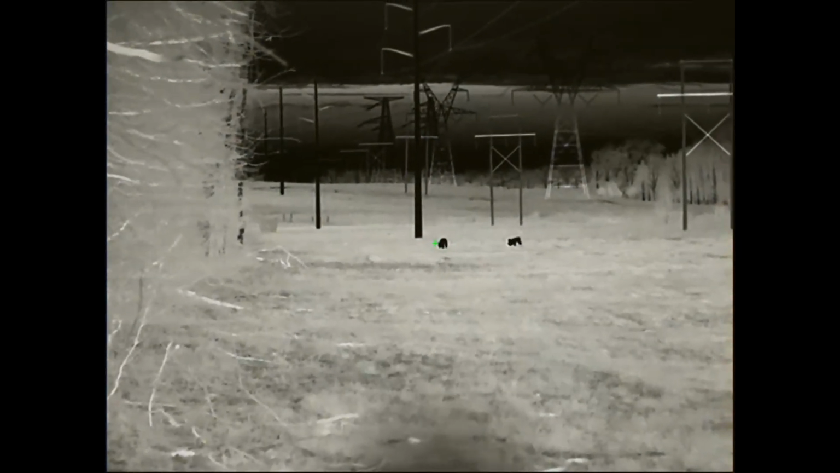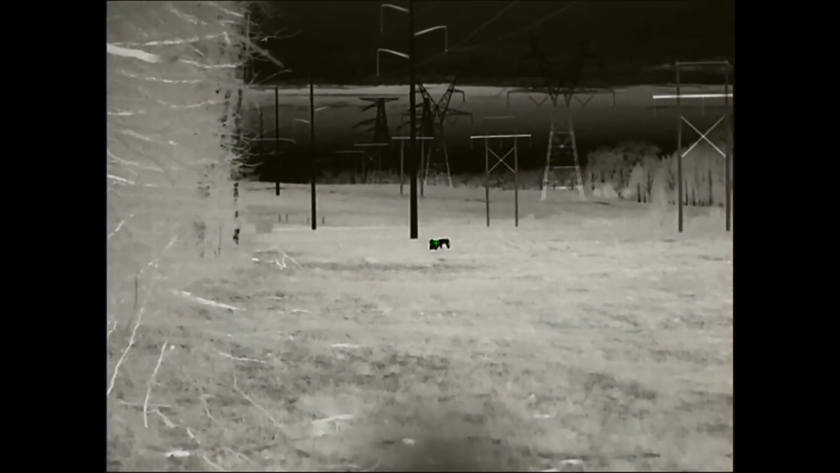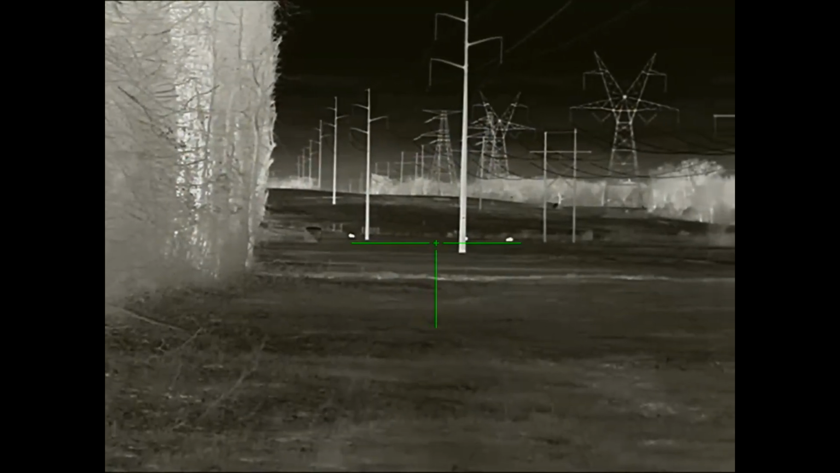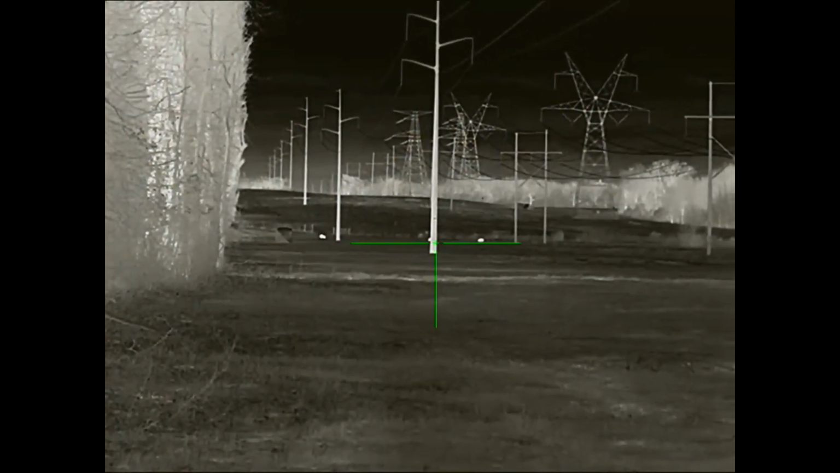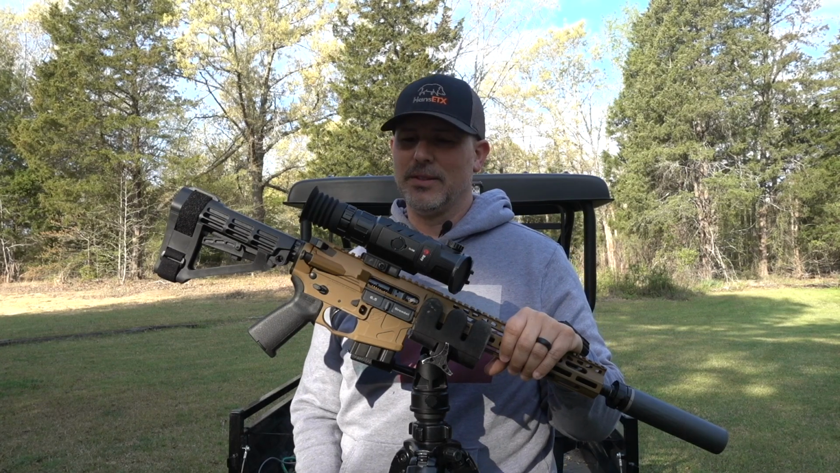The recoil rating, again, another big question. The iRay Rico RH35 is rated for 300 Winchester or 7 mag. The field of view, 66 feet at 100 yards. The price on it, $4,999, and it does come with the iRay USA 5-year warranty.